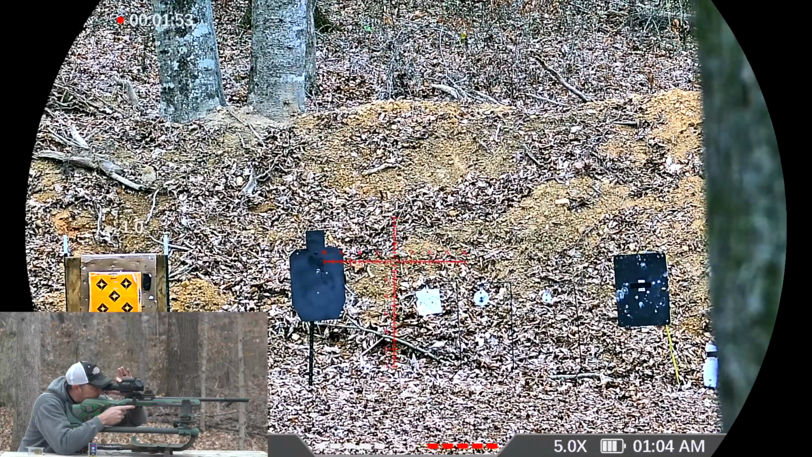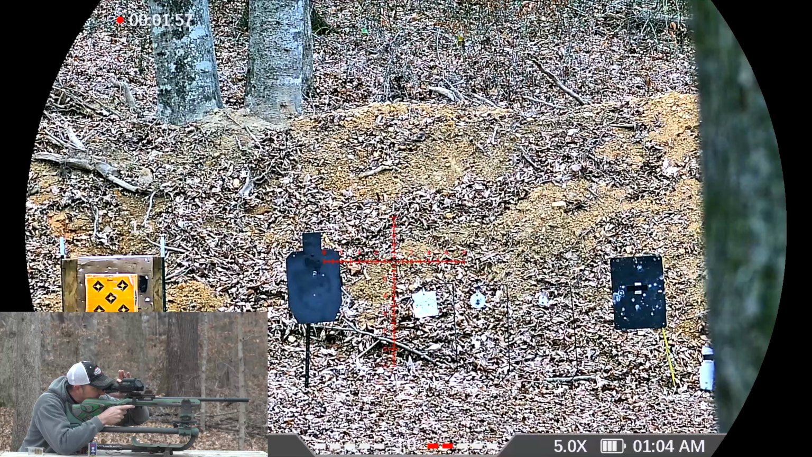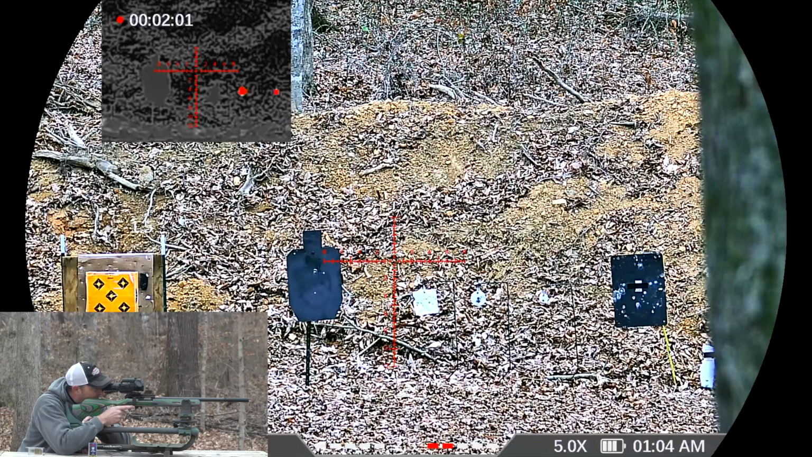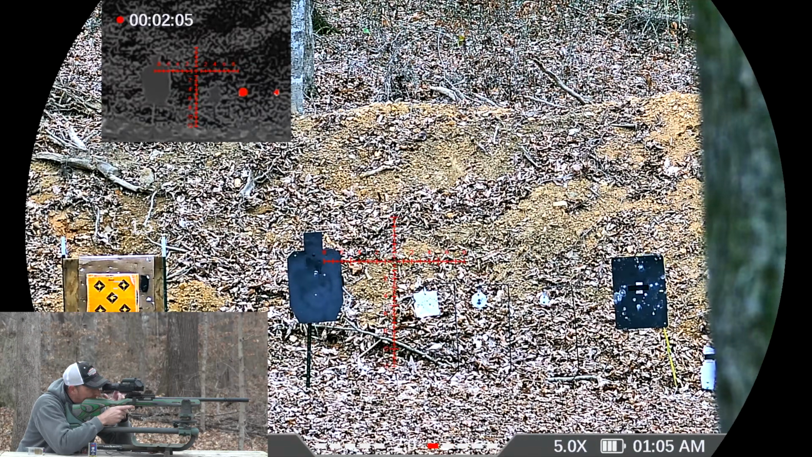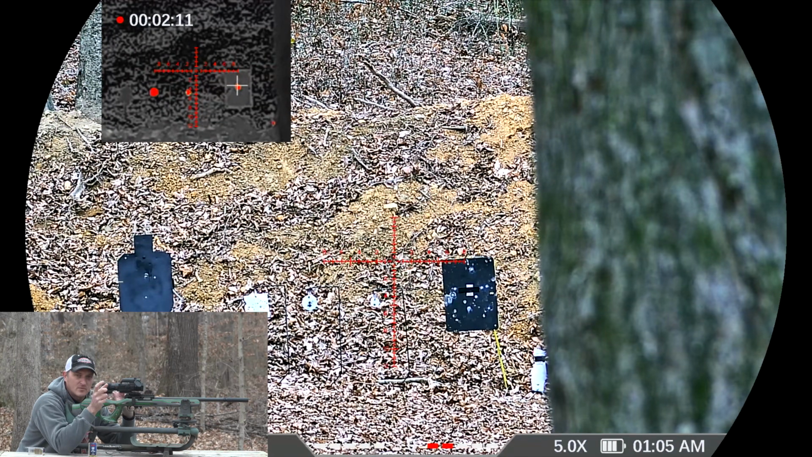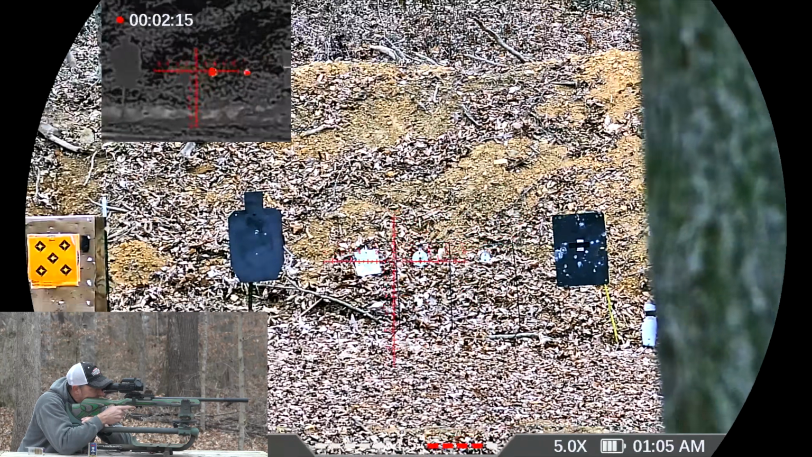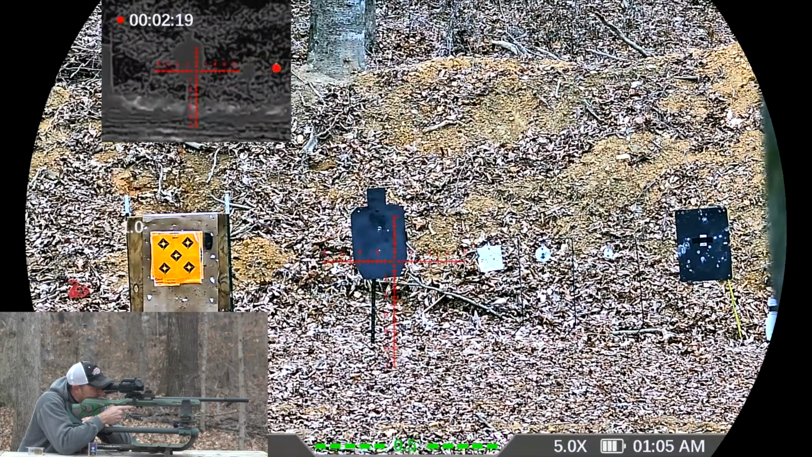You can press this button on the side and increase and decrease the brightness. You can hold it down, and you have a picture-in-picture on the screen. You have the thermal in the top left, and you can move that window anywhere on the screen. I've got mine on the top left-hand side.